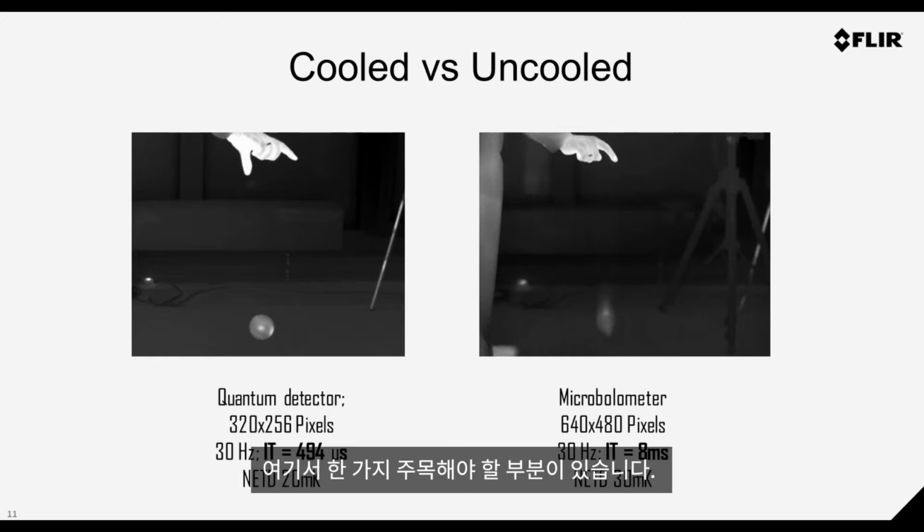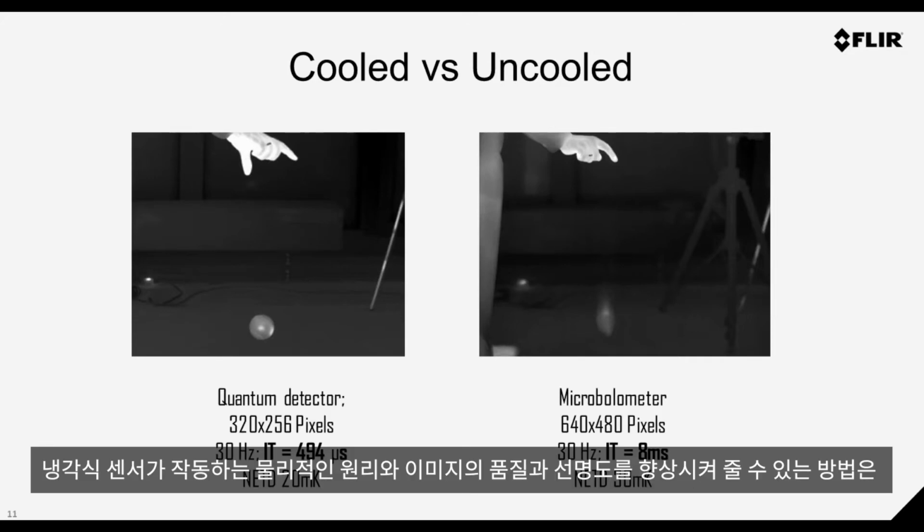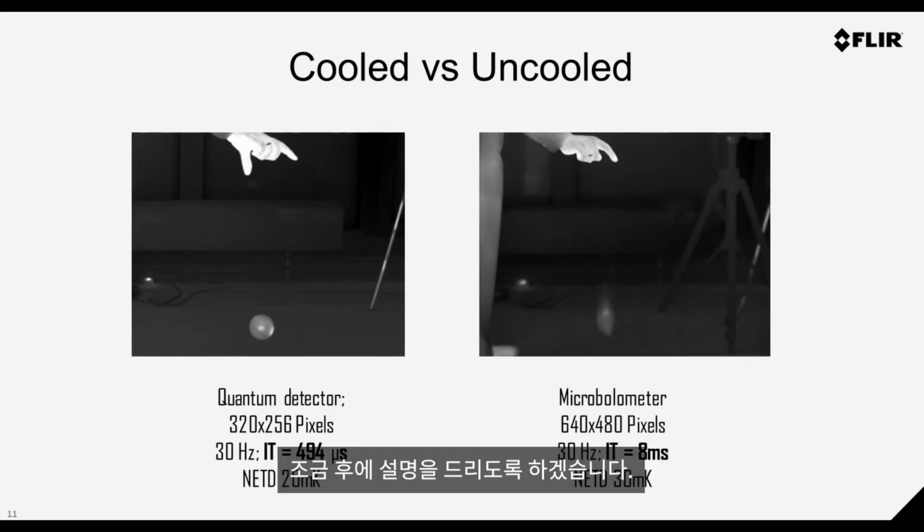One important point to note there, which makes a big difference and is worth highlighting, is look at the resolution of the cooled camera. It's a quarter of that of the uncooled, but the image still looks superior. So we'll learn a little bit more about why the physics of where cooled sensors operate can be used to improve the quality and sharpness of an image.